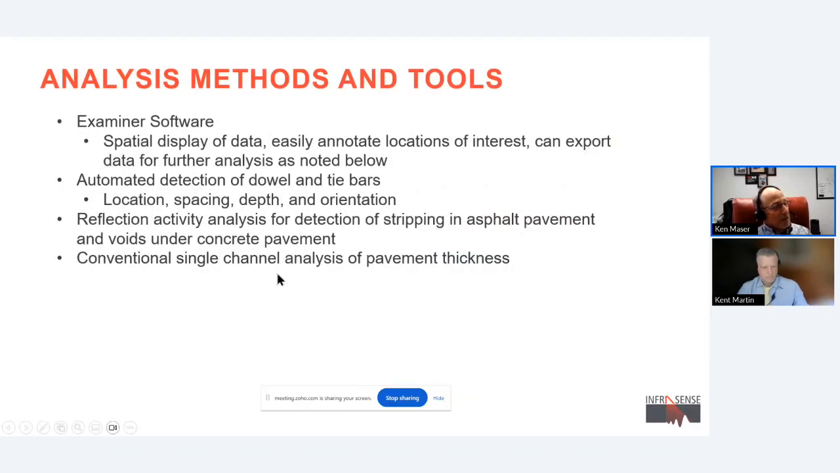First, we have Examiner software, which is developed and provided by Kontur, which gives us a spatial display of the data, makes it easy to annotate locations of interest, and allows us to export the data for further analysis using application-specific software. We've developed a means for automating the detection of dowels and tie bars, locating them, their depth, their spacing, etc.